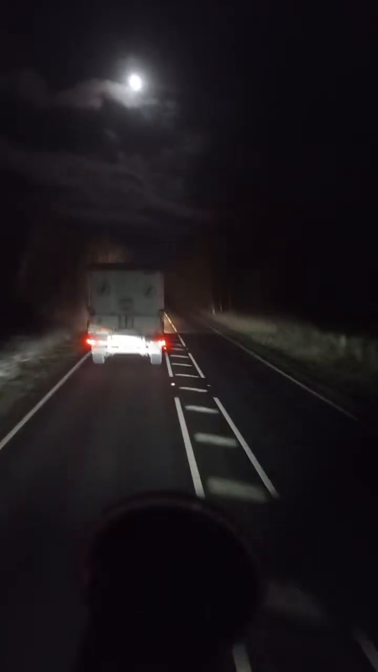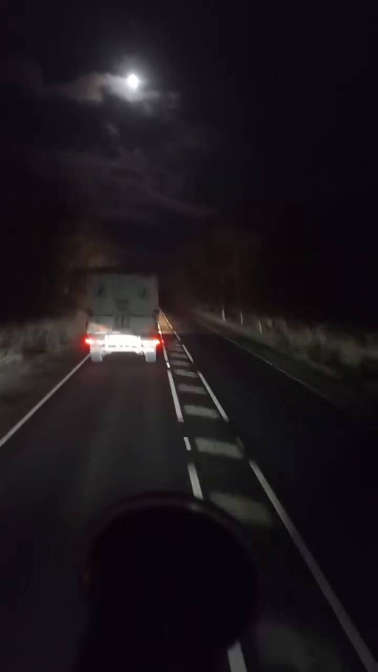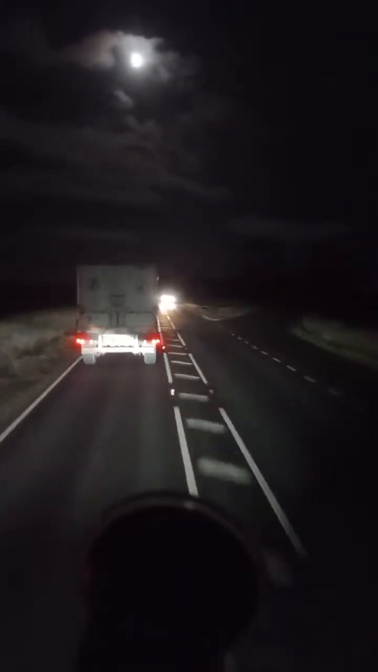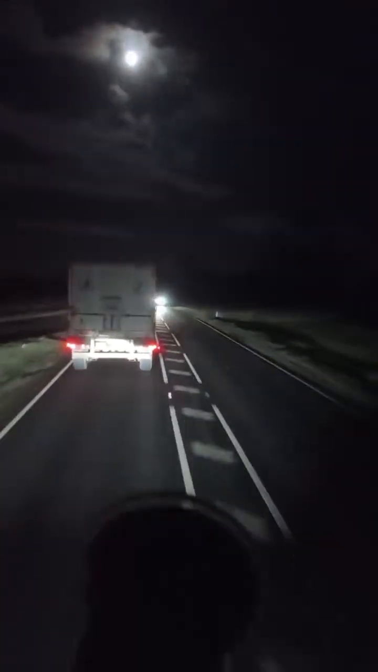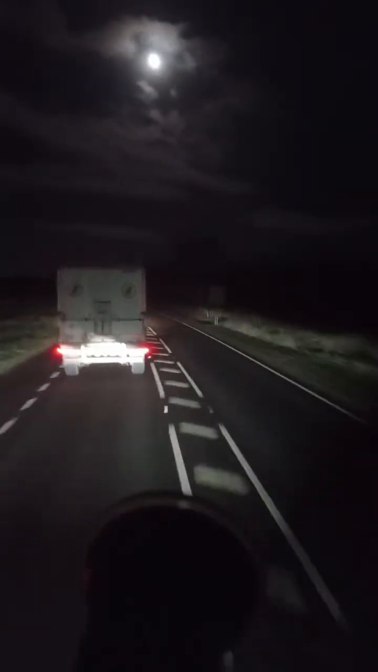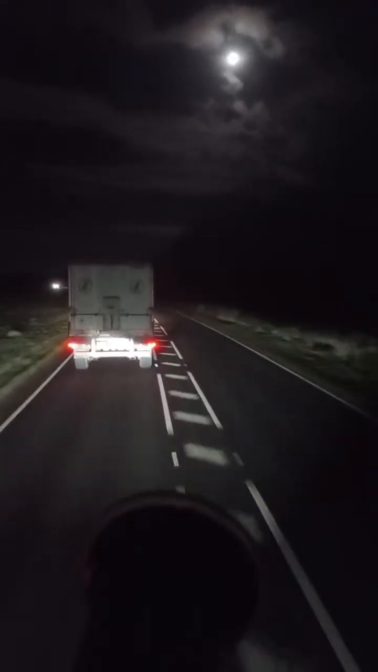I will start around 5:30 driving. That's the idea. We'll see what happens. And at least Sleaford is not too bad distance-wise. I should be there early.